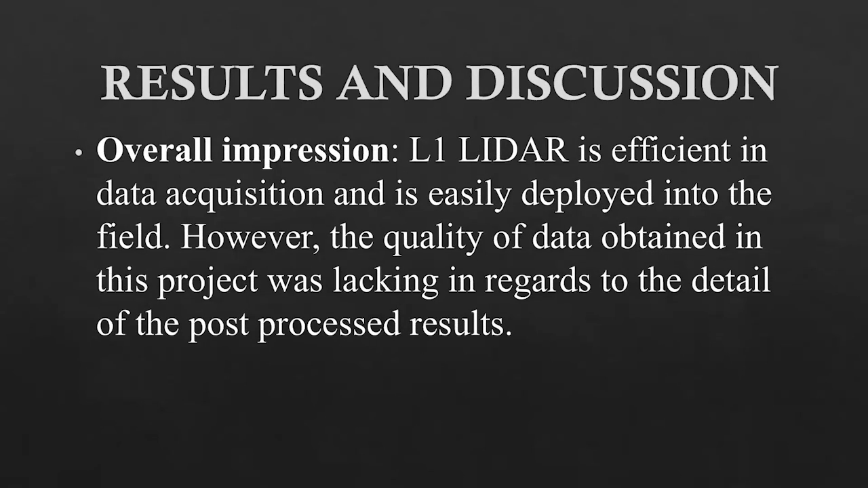The overall impression of this L1 LiDAR in terms of finding disturbances on the soil at the clandestine gravesites is that it is efficient in data acquisition, and it is also easily deployed into the field. However, the quality of the data obtained in this project was lacking with regards to the details of the post-process results.